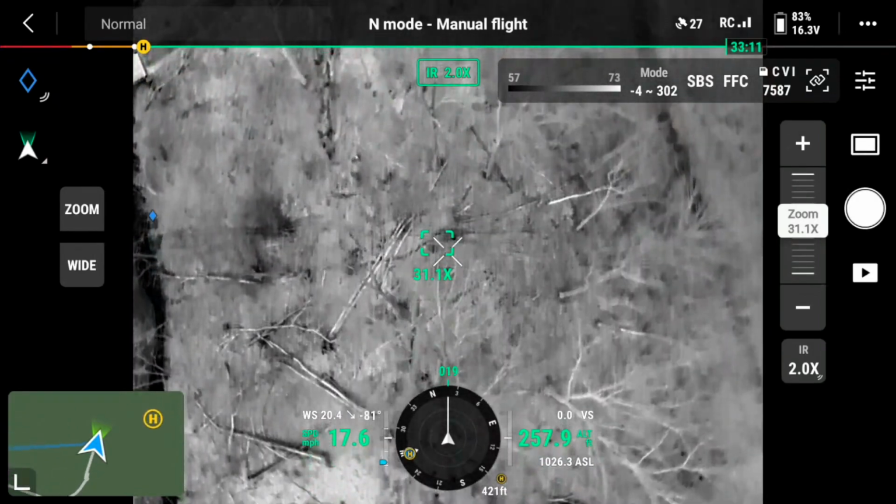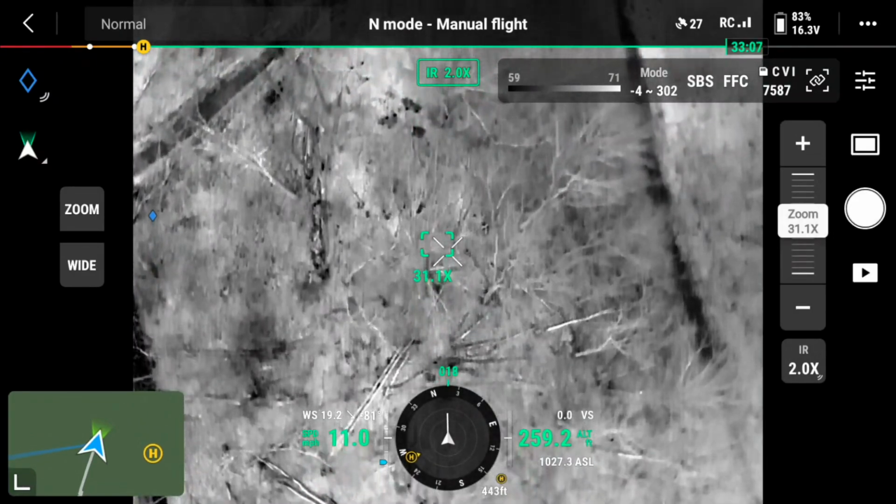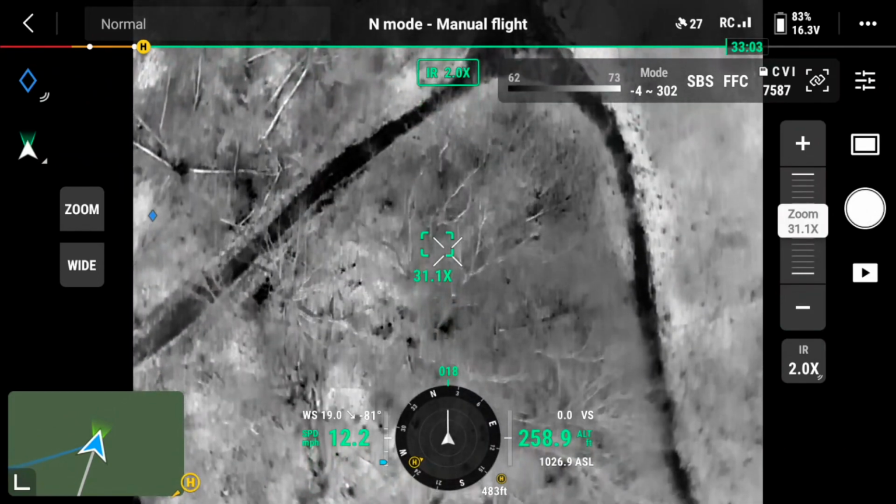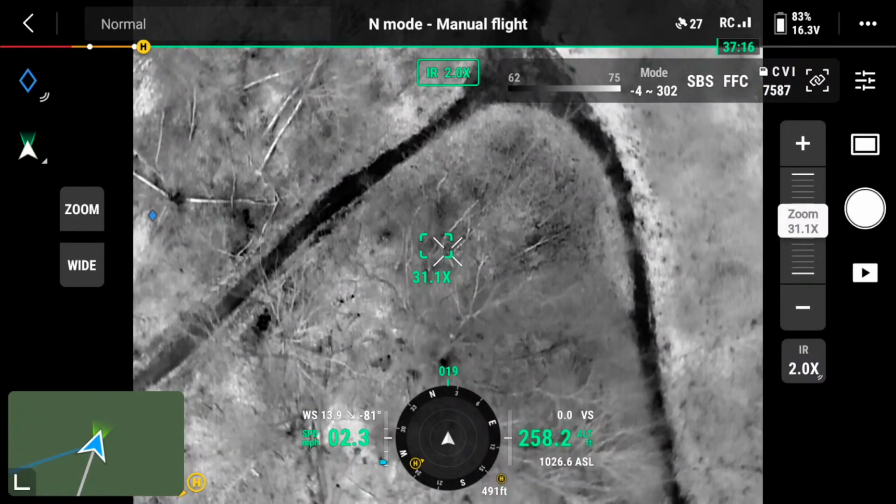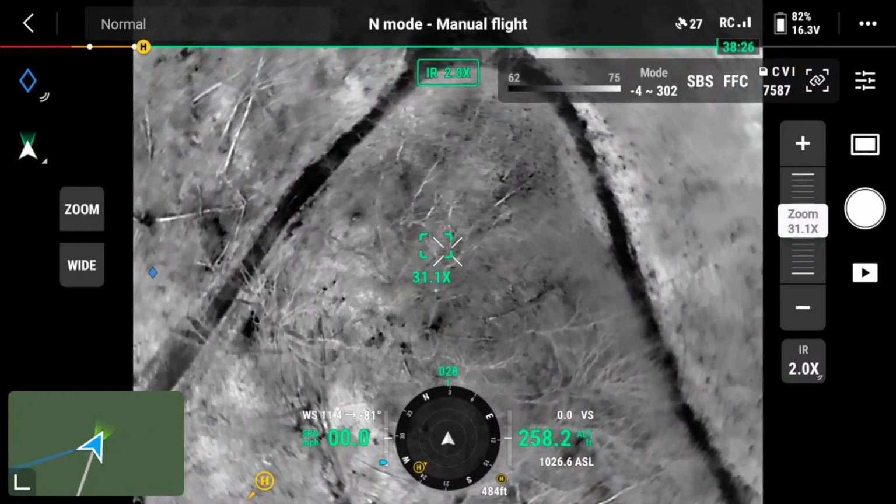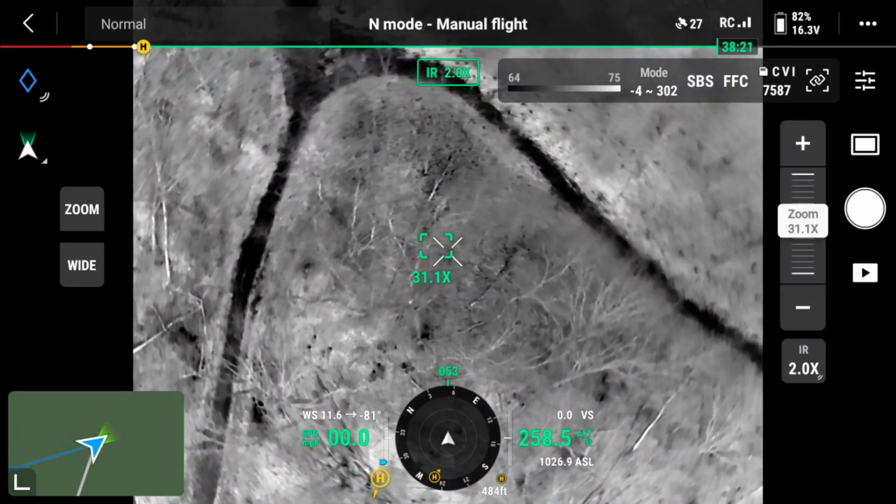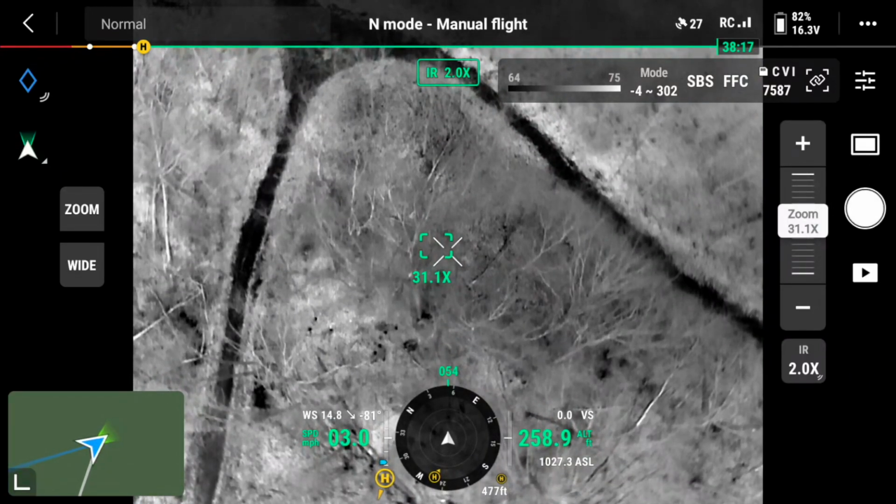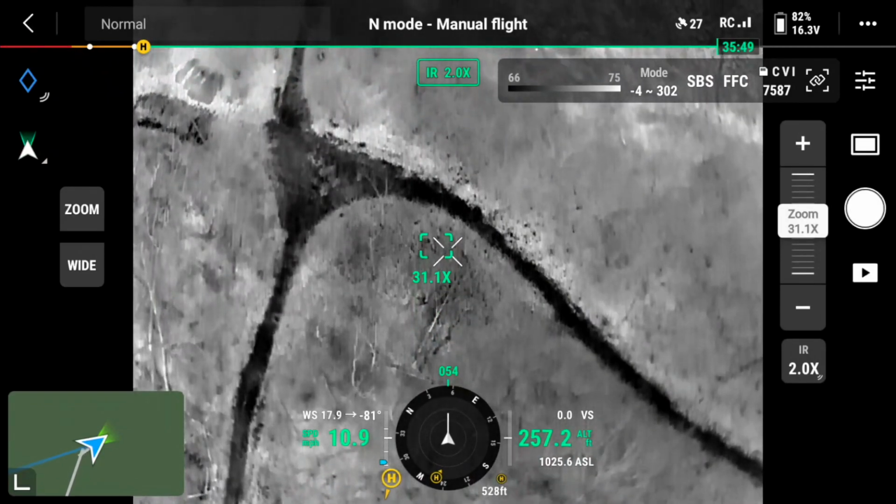I continued on and just looking for white spots that would indicate that something is hot, warmer than the surrounding area. On this particular trip, I'm in Ohio for a while, and I've seen some animals that I have not seen before with the drone, and I'd like to bring those to you.